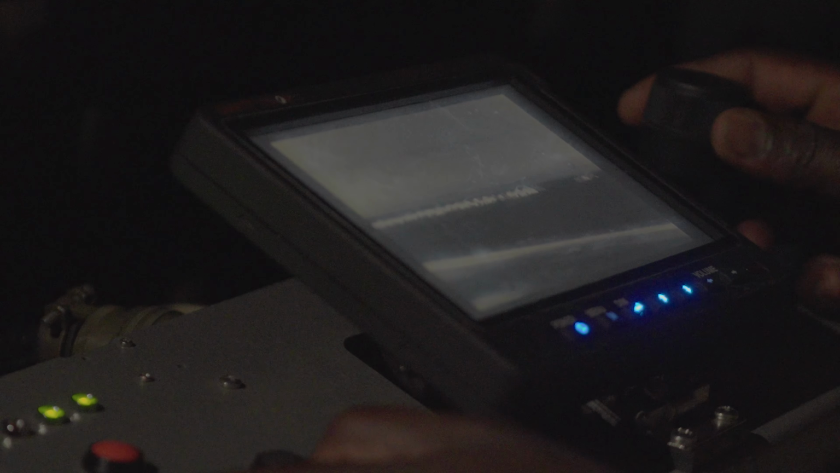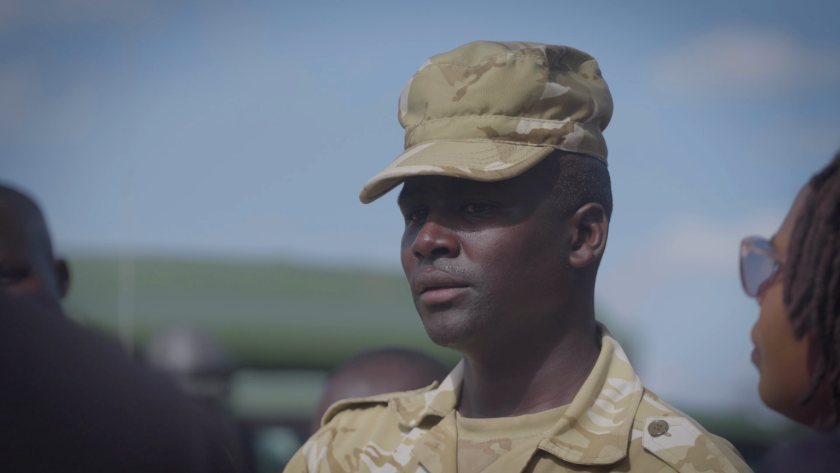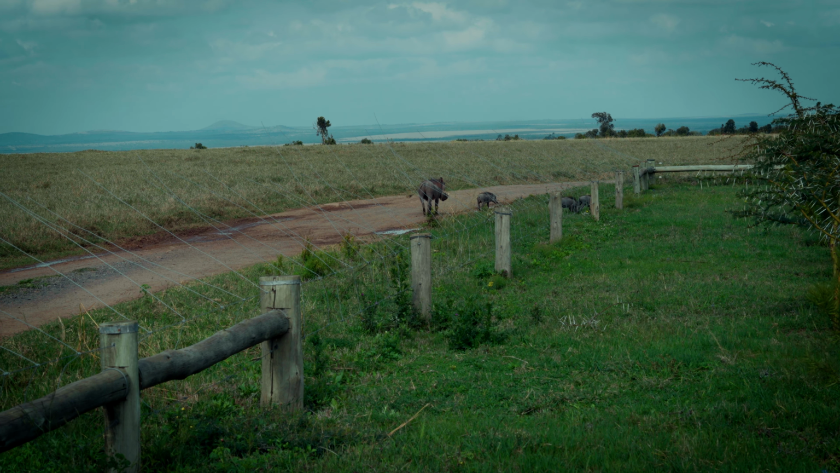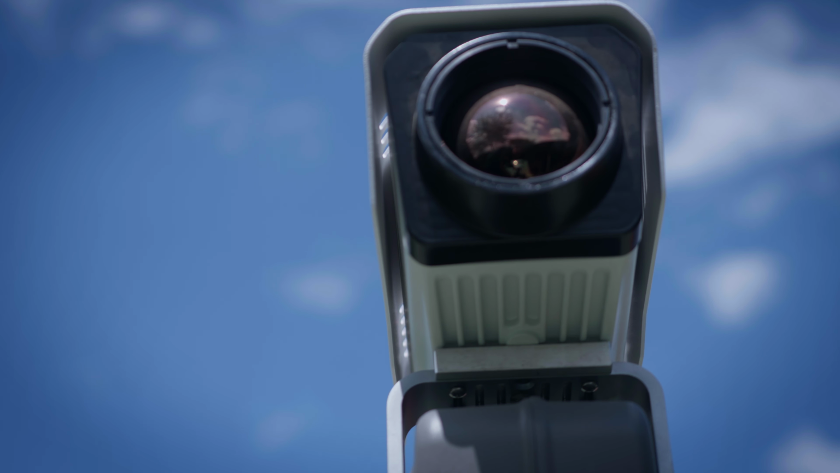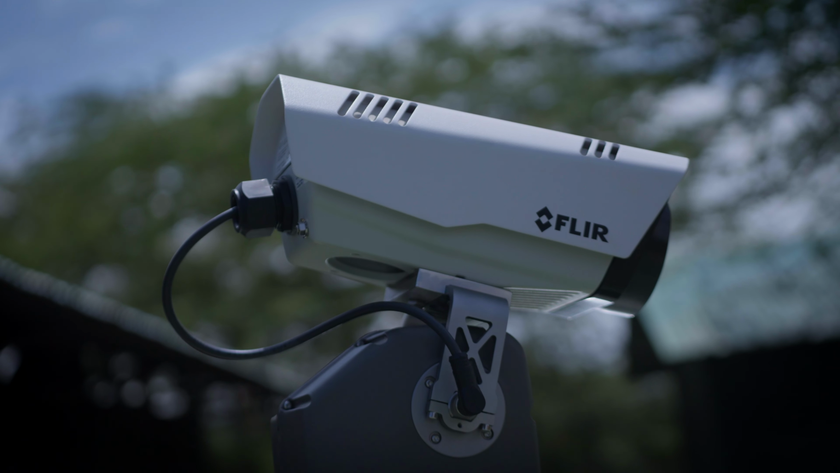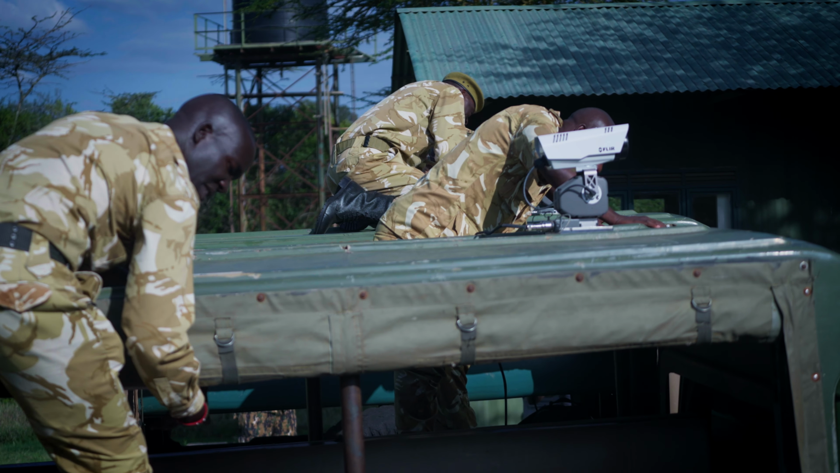Most of the challenges that we encountered during night patrols, one, we have a shortage of personnel, so you find that you have a larger area to cover. So I believe by the help of the cameras, now that it can cover a distance of 3 kilometers, then you need only just a small team to cover a larger area. So to us, we have reduced the challenges, of course.